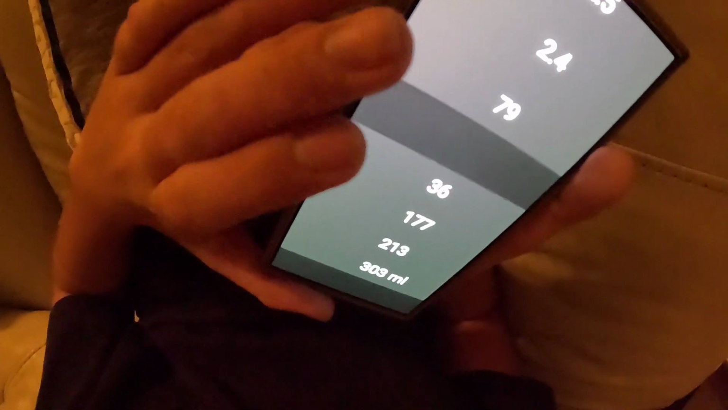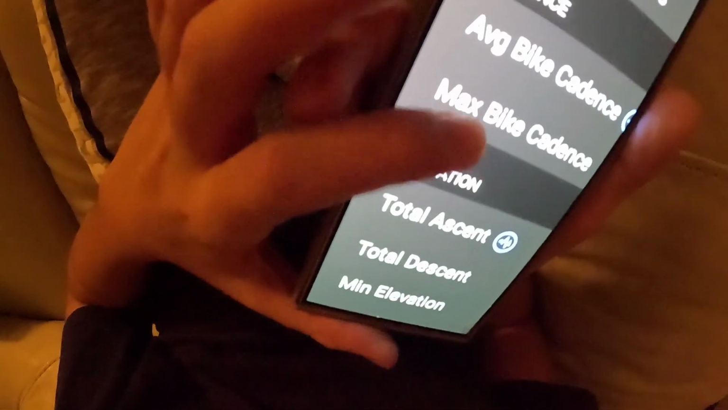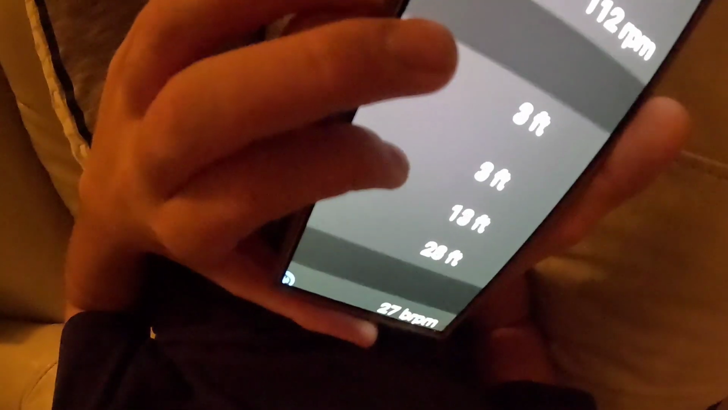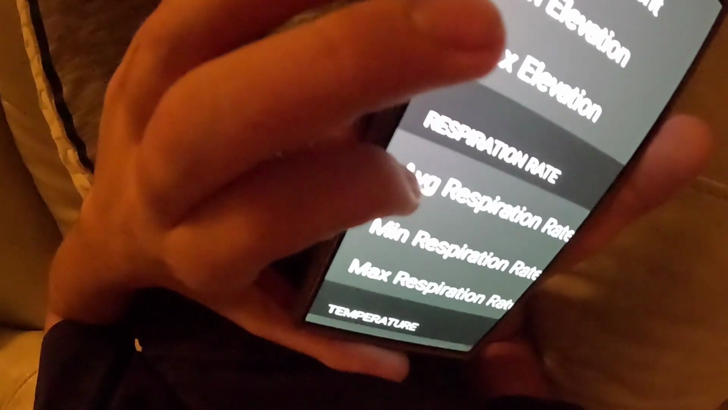That's pretty typical for me. Calories, 213. Estimated sweat loss, 303. Cadence, 65. Max, 112. Total ascent, 3 feet. Total descent, 3. It's a flat road, so not much ascent there. Average respiration, 27, 13, 40. Average temp, 77 it started. Total strokes, 1664. Okay, not bad.